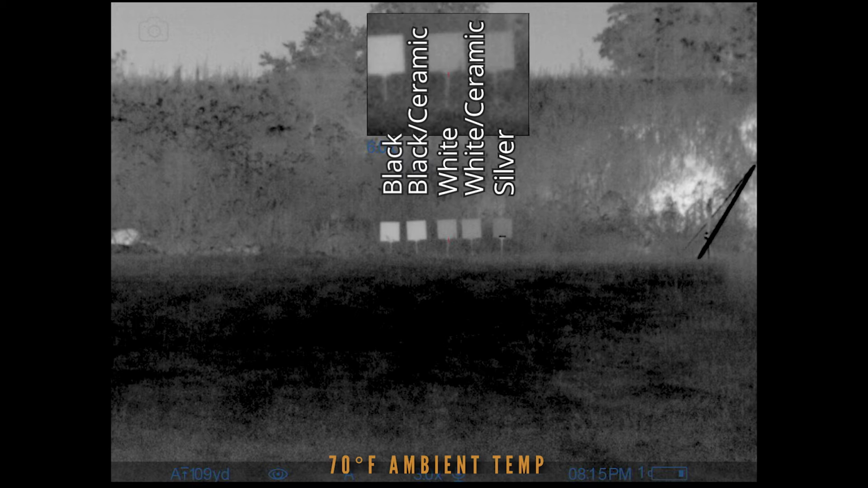So not much to show there, but you can see how the black is hanging on to its heat, and the other three are more or less the same. Thing to note here is that the ceramic does not seem to be holding on to its heat any longer like I had hoped, so not much of a difference there.